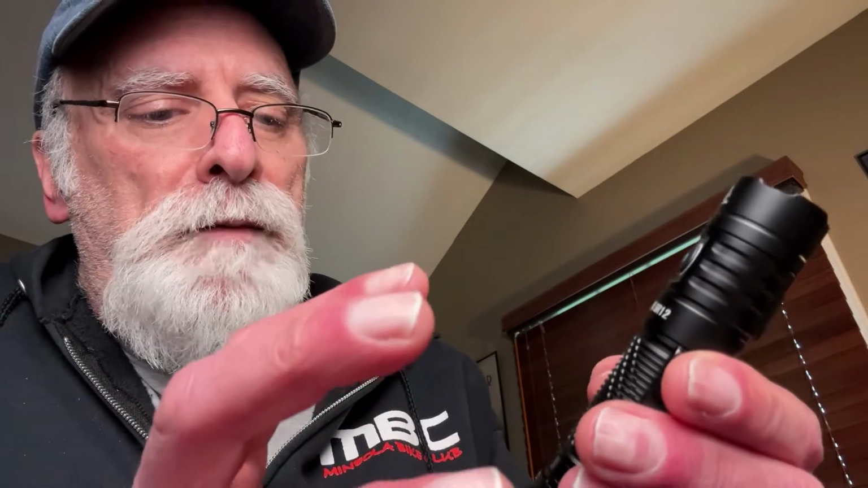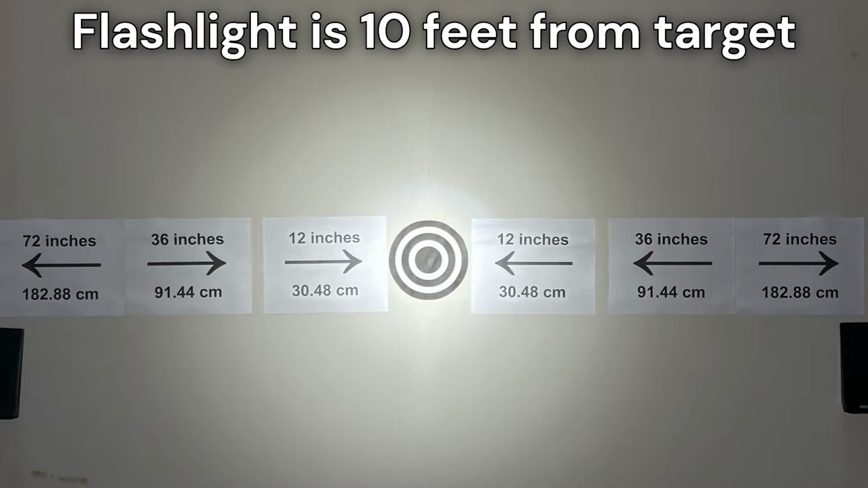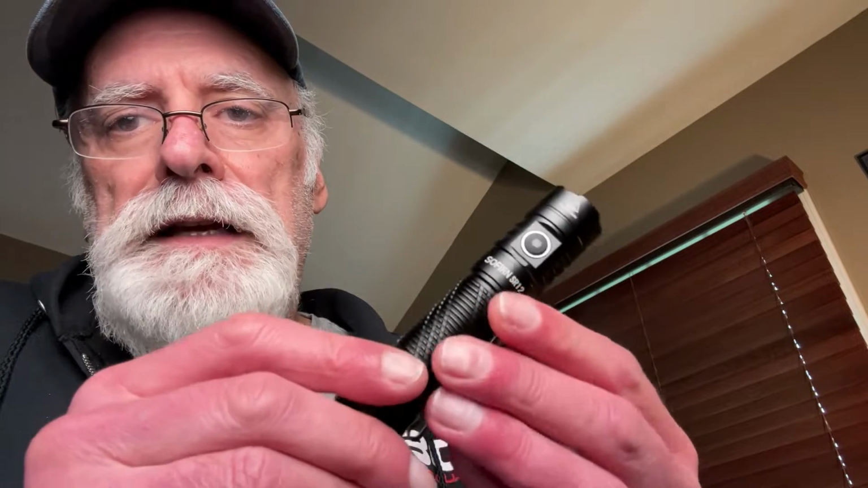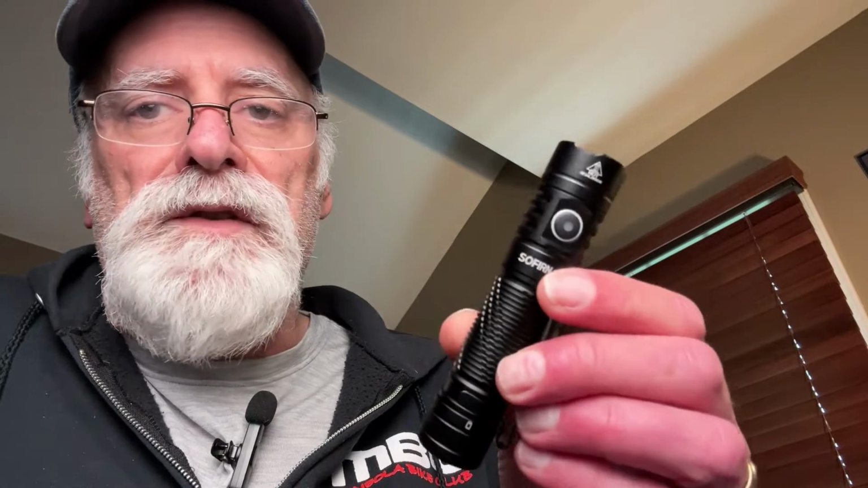Now, here's something else really amazing about this flashlight. Like that wasn't enough, it also puts out a very, very tight beam. So in the illustration I'm showing you again, I'm shining it at the board, and it's got 2 types of beams. It's a very tight internal beam of about 12 inches, and then a larger outer beam circle of light at about 36. It has the highest concentration of any of the flashlights, the light in the center beam of any of these flashlights, of any of the 7 flashlights I'm showing you. So it's really blinding when this thing is going off.